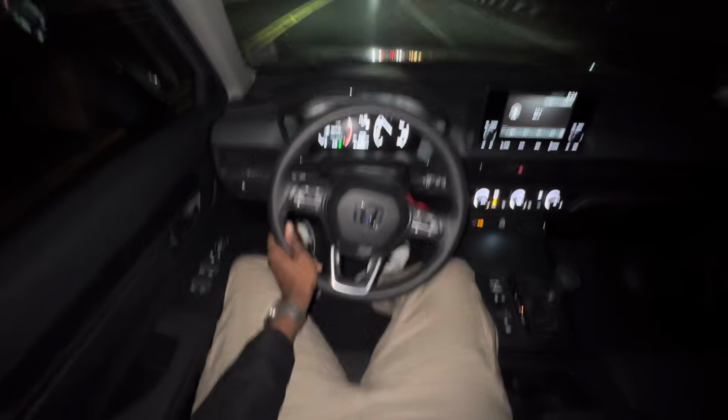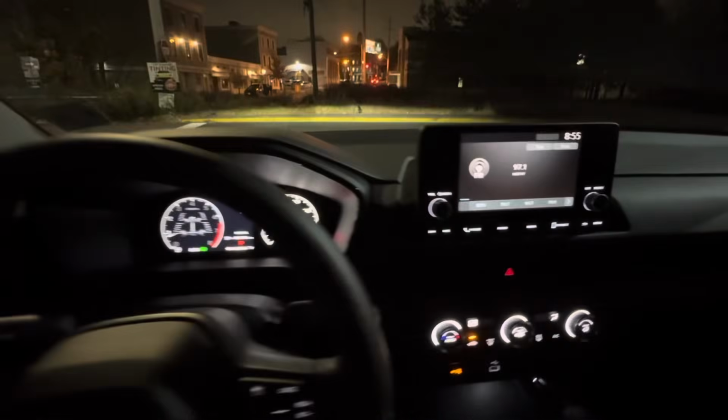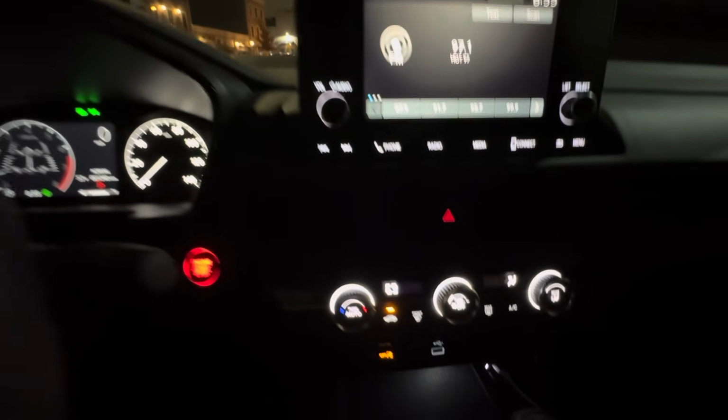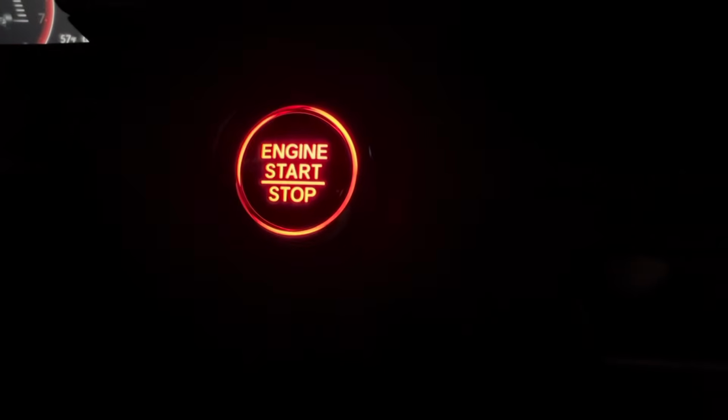Another thing that I didn't mention, I actually really like the red push to start button. It's not actually red, guys, but it does illuminate red, so it just looks like it's a red push to start button. It's pretty cool.